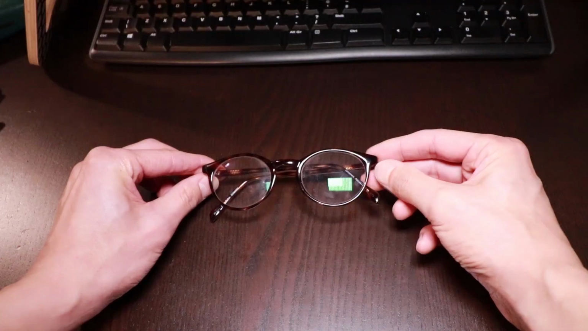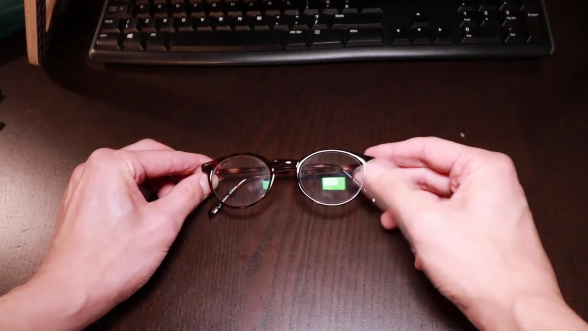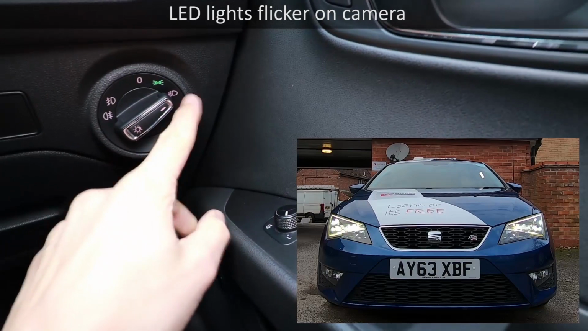As you can see, it's dark, and that's because this is part 2 of driving at night. If you haven't seen part 1, top right hand corner of your screen, there should be a link to that video. That video is more about preparing yourself and preparing the car for driving at night. This is part 2, and this is all about the actual driving.